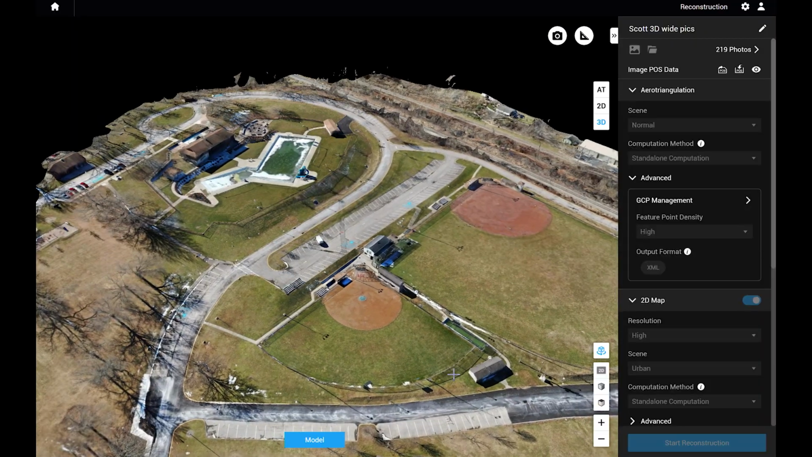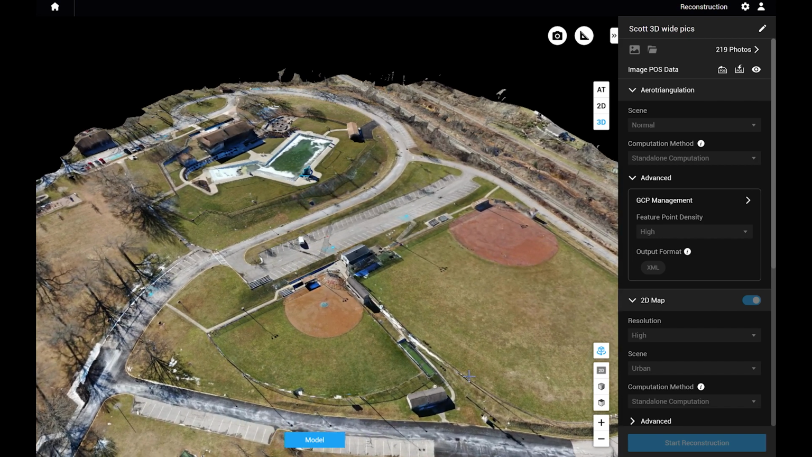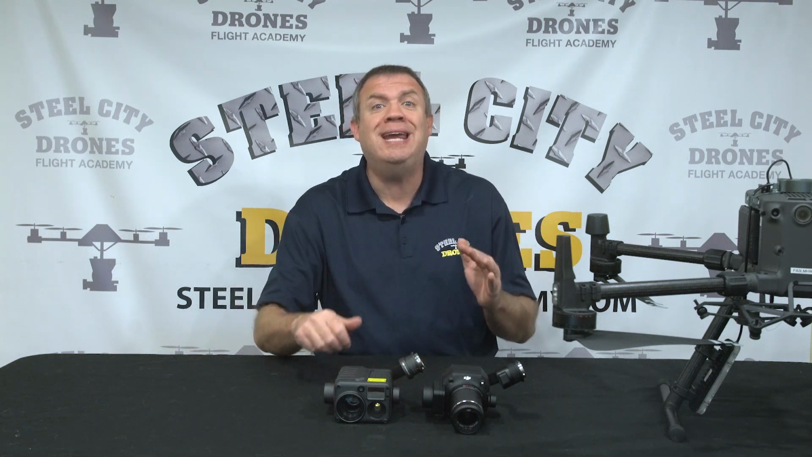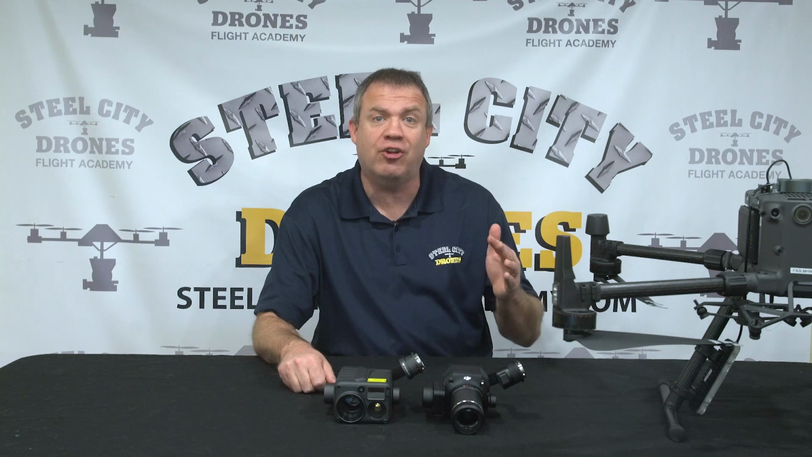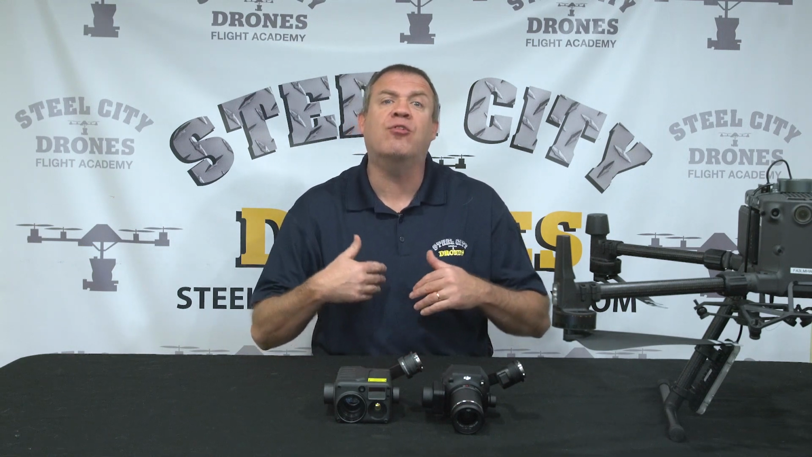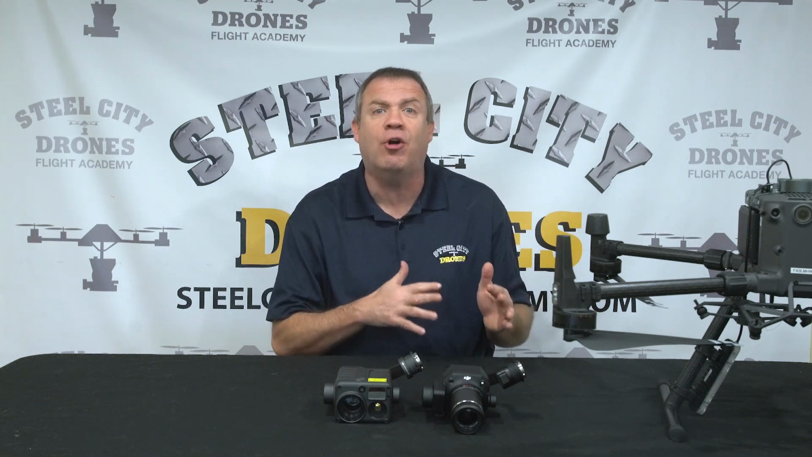We can make 3D orthomosaics with this and 3D models with this camera. But can we get centimeter level of accuracy? No. Can we get survey grade accuracy or precision with this camera? The answer is no. So we're going to go ahead and break down why we can't do that and what we can do with all this stuff.